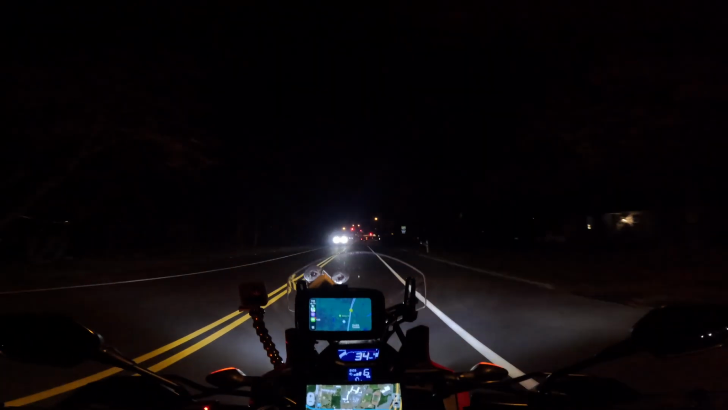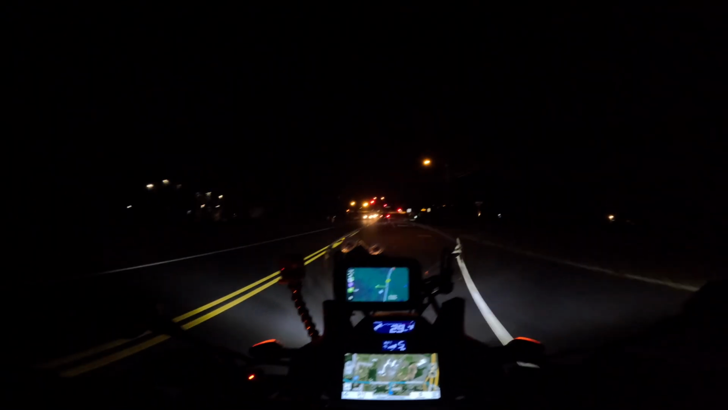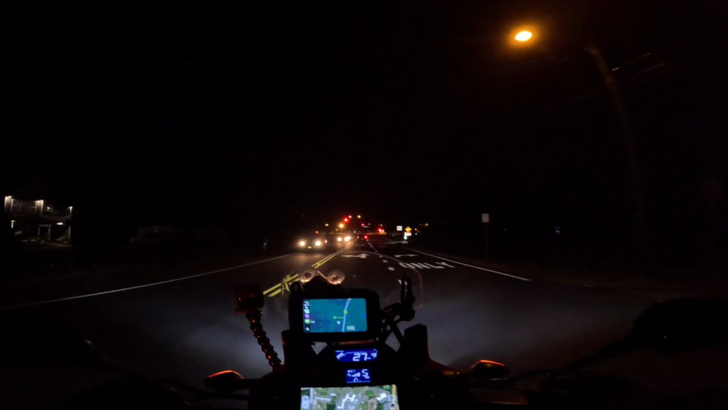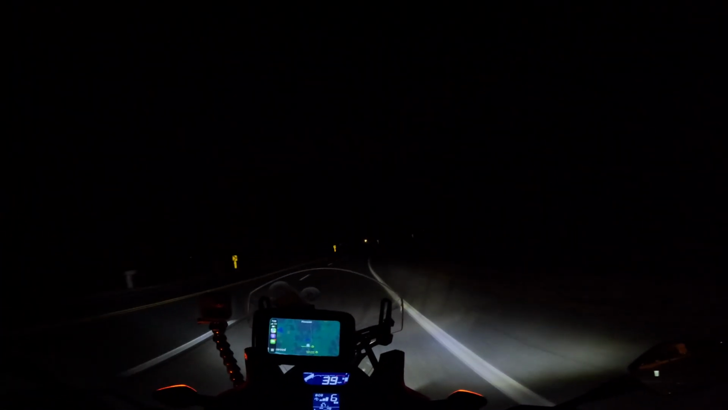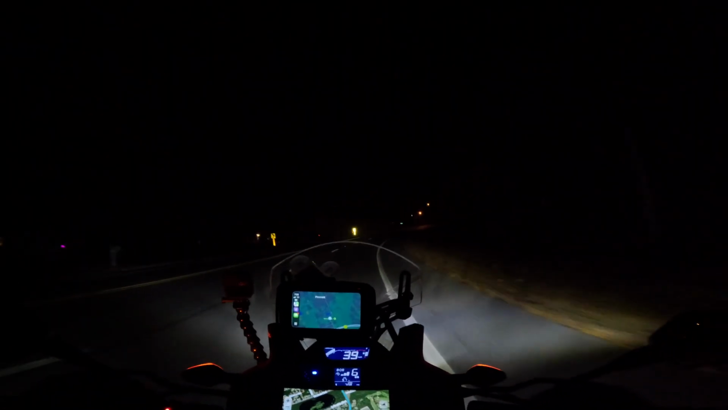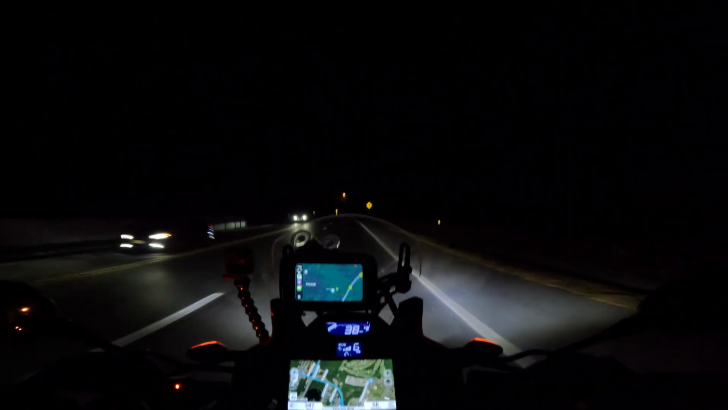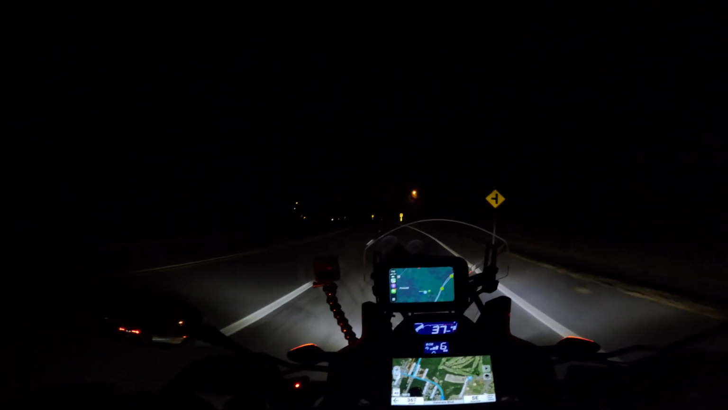I am dying to keep riding, y'all. But I know I shouldn't, so we're not gonna do that. I'm gonna be a good little boy tonight. We're on 39. It flashed again right then. I'm trying to figure out why it's doing that. Maybe I don't have as good of a contact patch as I thought I did.